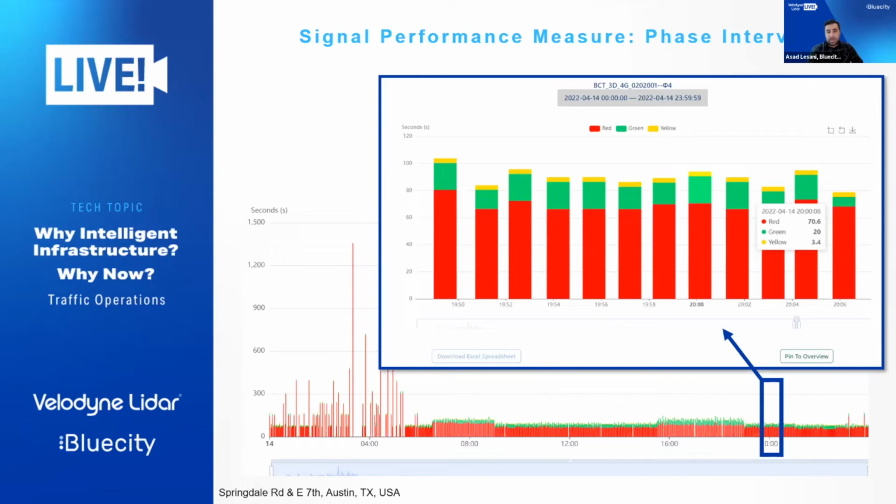As an example, a high green interval on a minor approach with a low green occupancy ratio shows that there is unused green time at the intersection that can potentially be allocated to a major approach. So again, these measures at the same time give you the insights that you need to identify any operational issues.